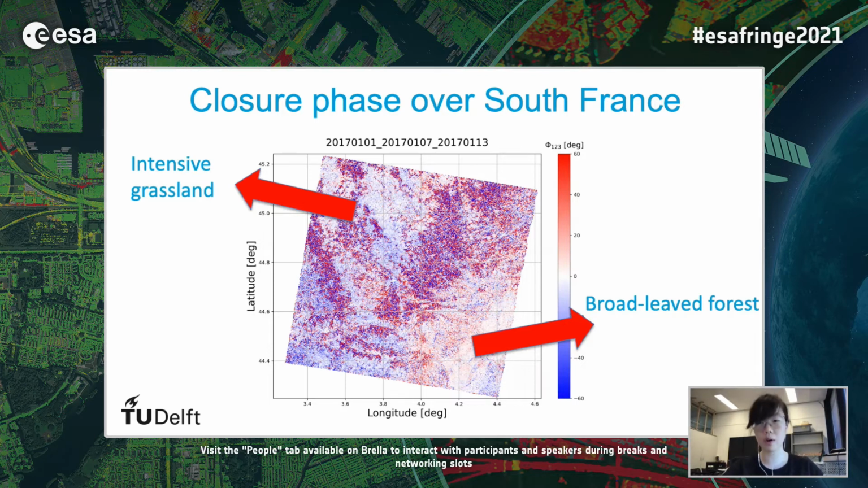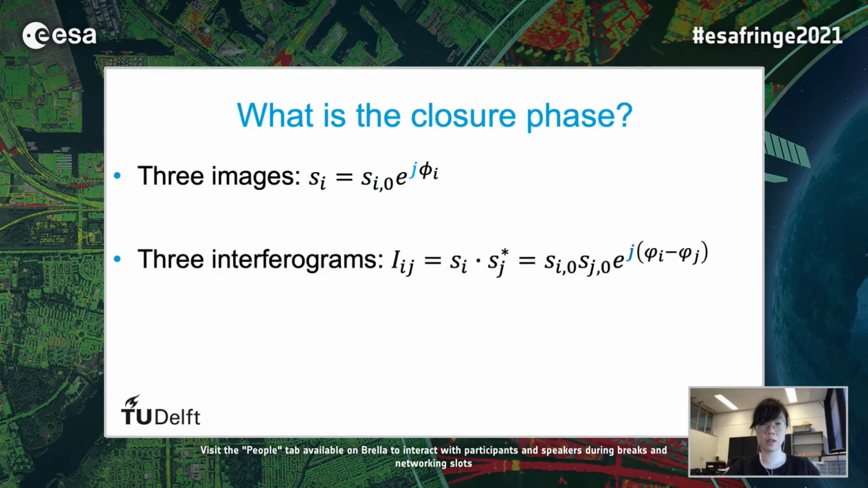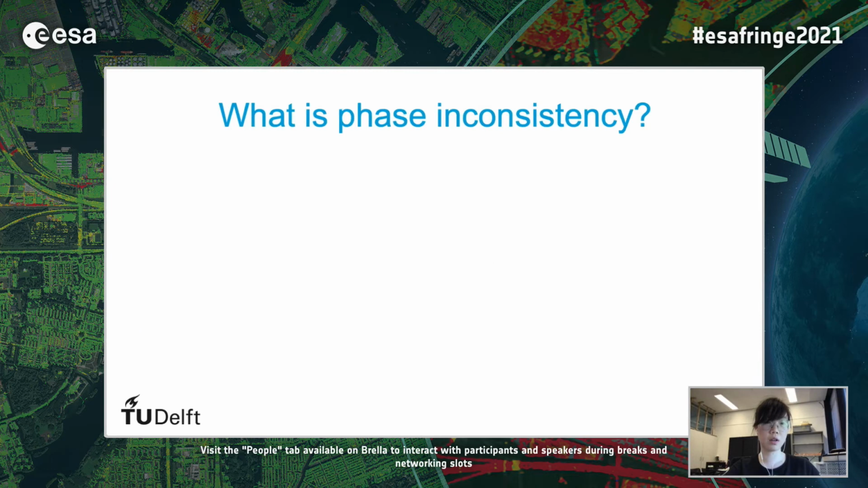To make things clearer, let's talk about the definition of closure phase and phase inconsistency. What is the closure phase? To form a closure phase, we need 3 SAR images over the same area, but acquired at 3 different times. Interfering these 3 images with each other, we can get 3 interferograms. Then we combine the phase of each interferogram in a circular way to get a closure phase. When the closure phase deviates from 0, we call it phase inconsistency.